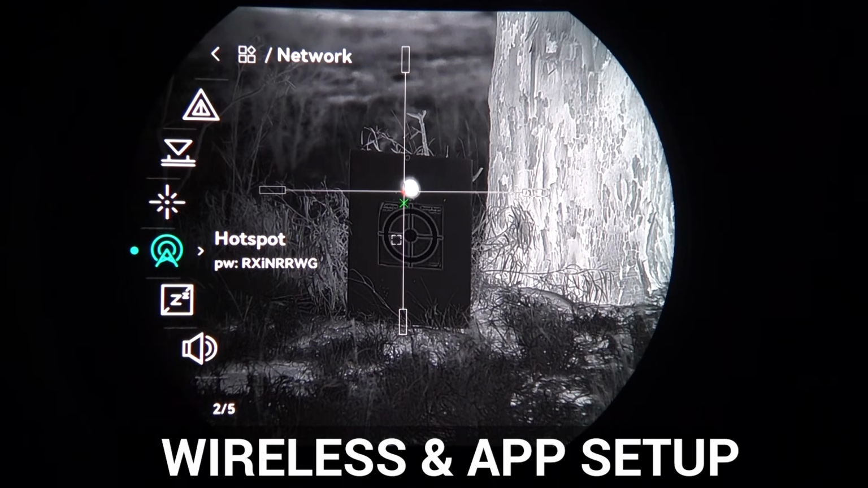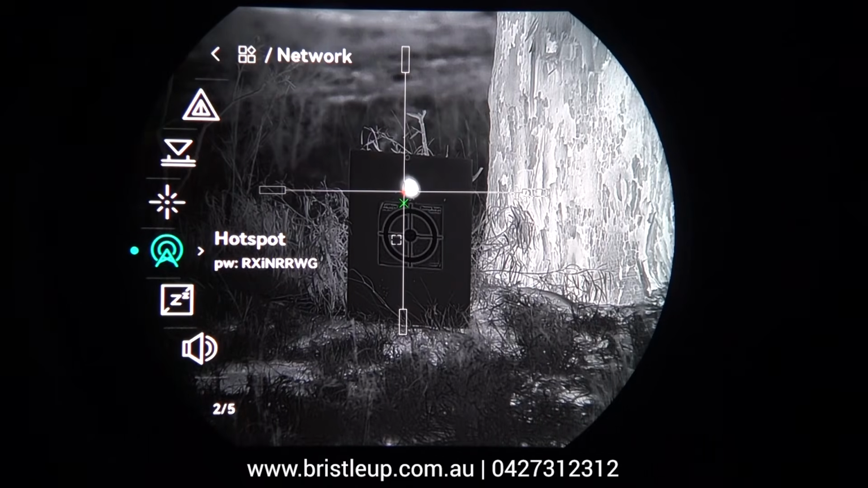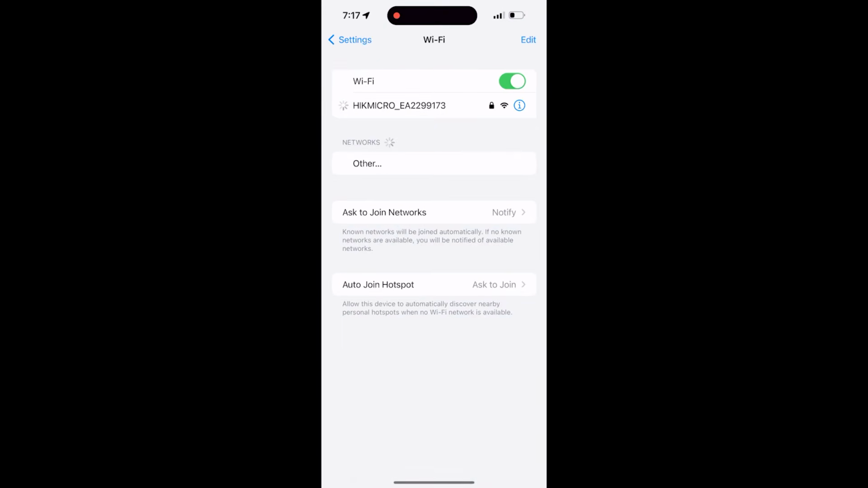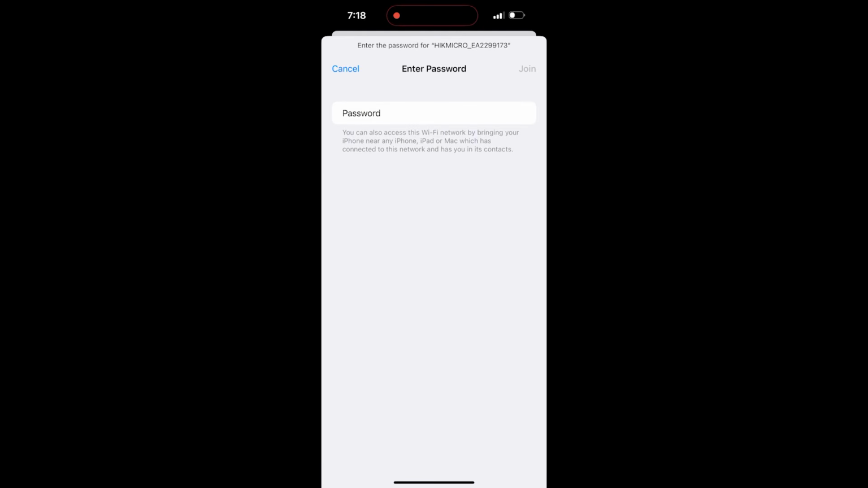All right, so now we're going to connect this device up to your tablet. And to do that, what we need to do is download the Hikmicro site on your phone. And then we go into the menu system and we navigate through to advanced settings, and we make sure hotspot is turned on, and you'll see the password there. And then we go back to our mobile device, go to Wi-Fi connections, and then we go to select Hikmicro. Okay, now it's going to ask for the password, and we'll enter that.